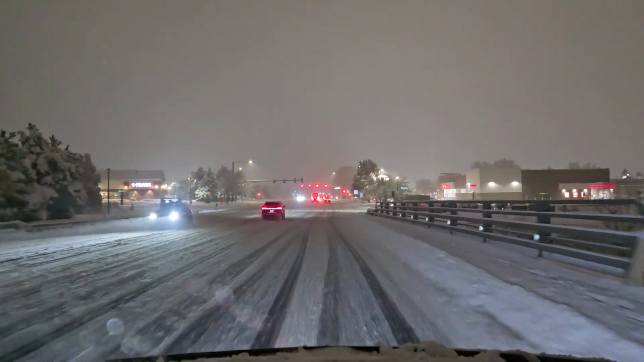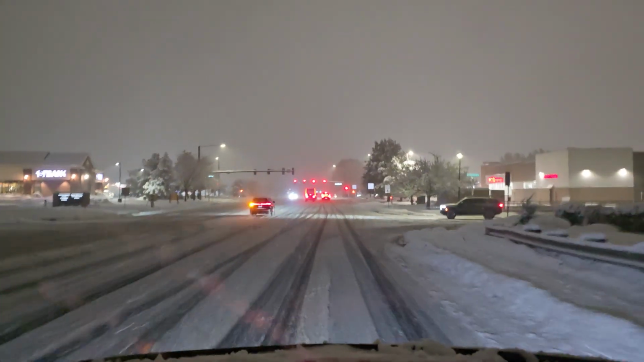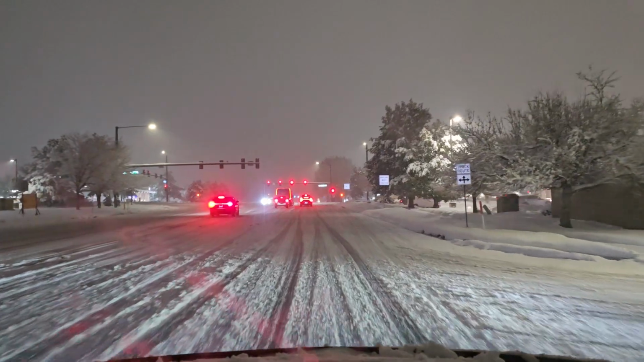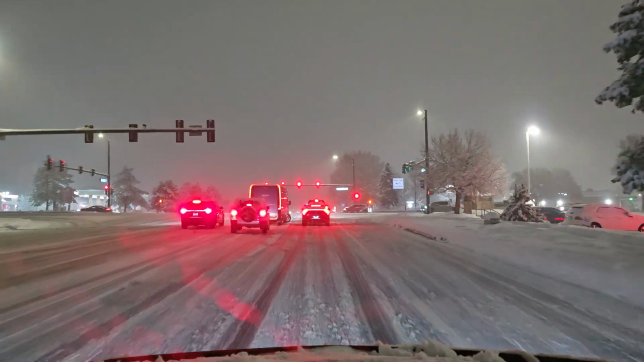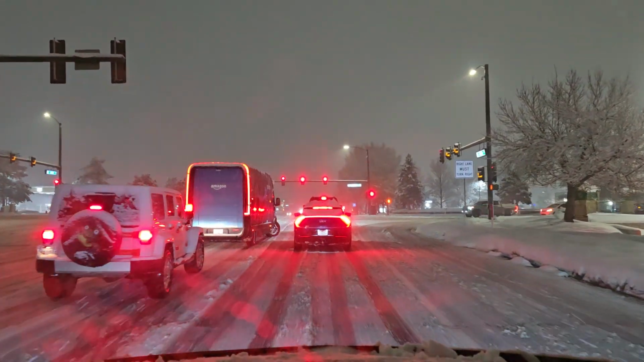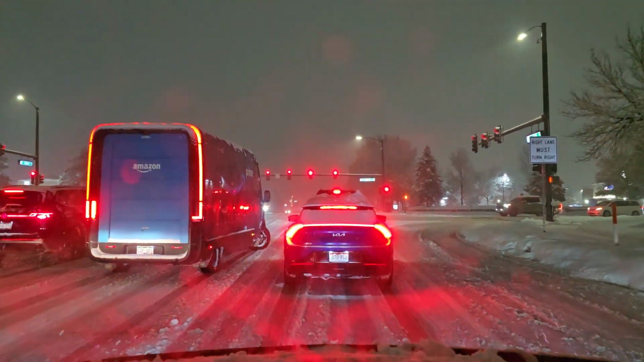If the plowing was fresh, then I might go a little faster. But right now, you can see we're basically riding on snow a lot, and it looks like this Amazon truck wants to turn.